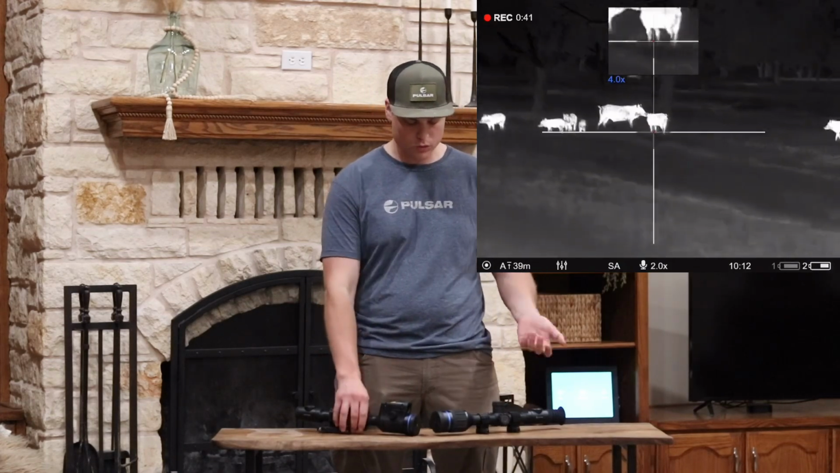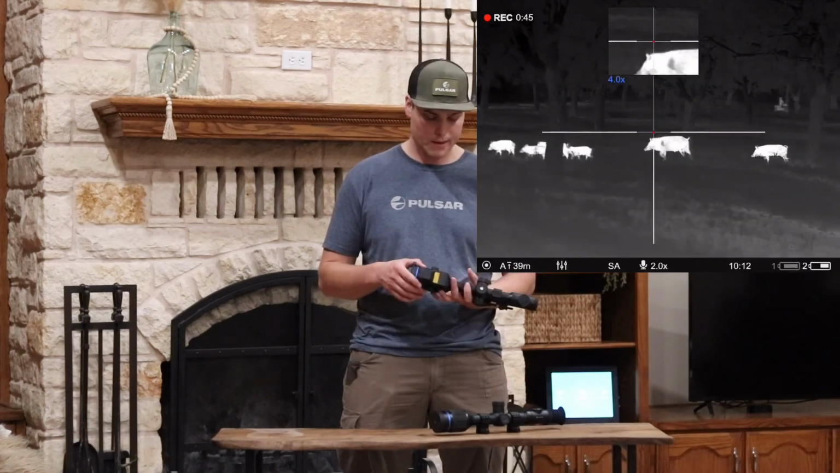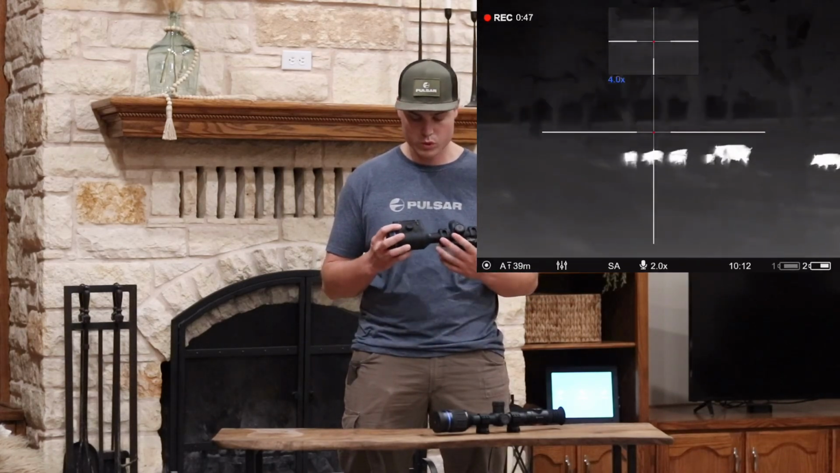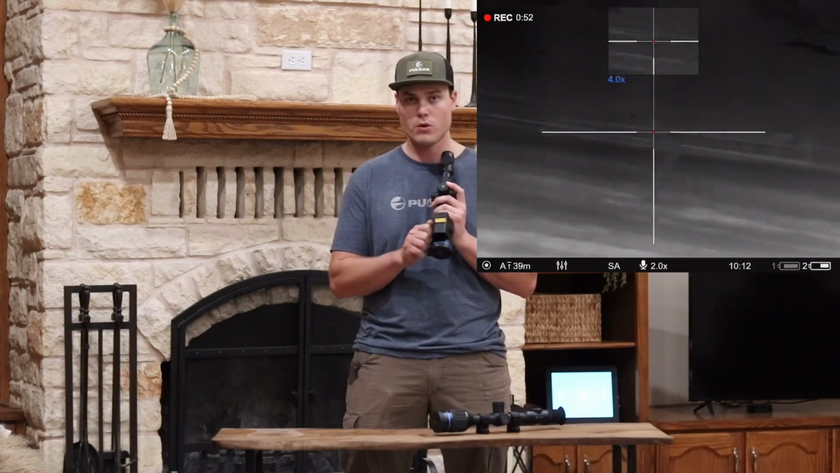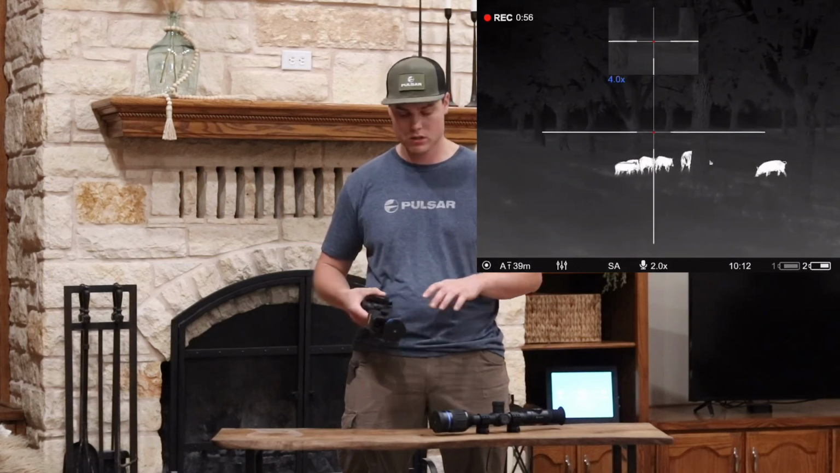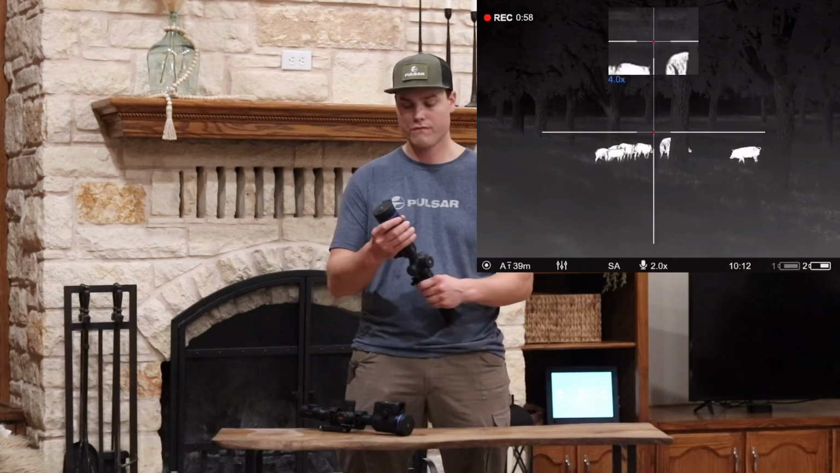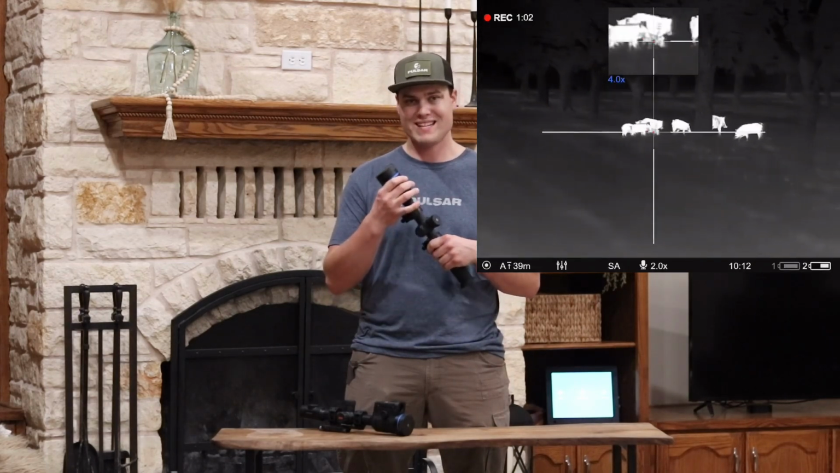Some other differences between the two units themselves, if you're trying to decide LRF versus not. One thing that I did think was really useful on the new units is the focus knob. One thing that I really disliked on the Thermions is the focus is completely around the edge of the unit, and it's hard.